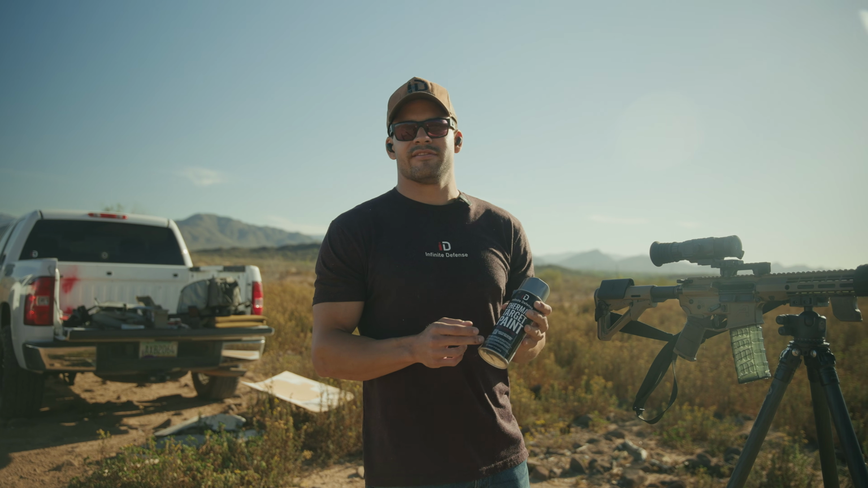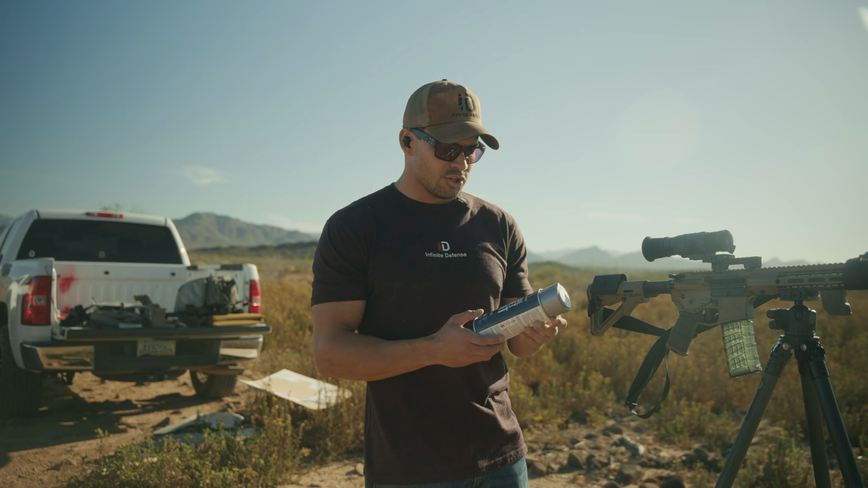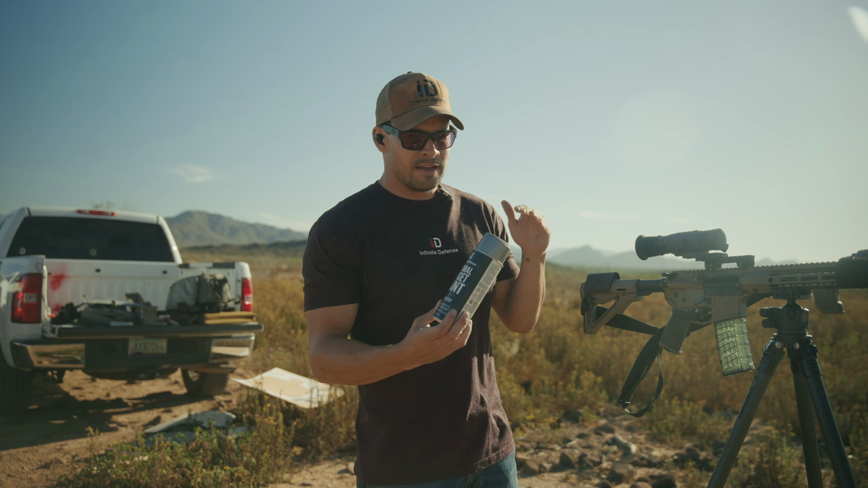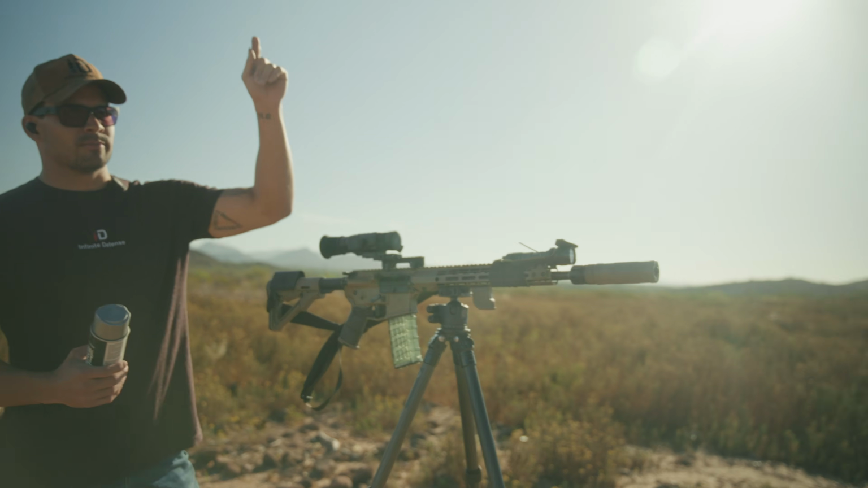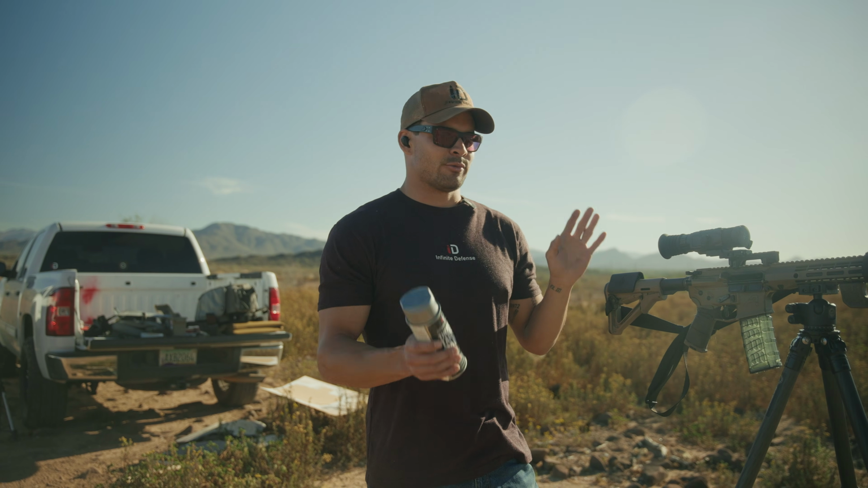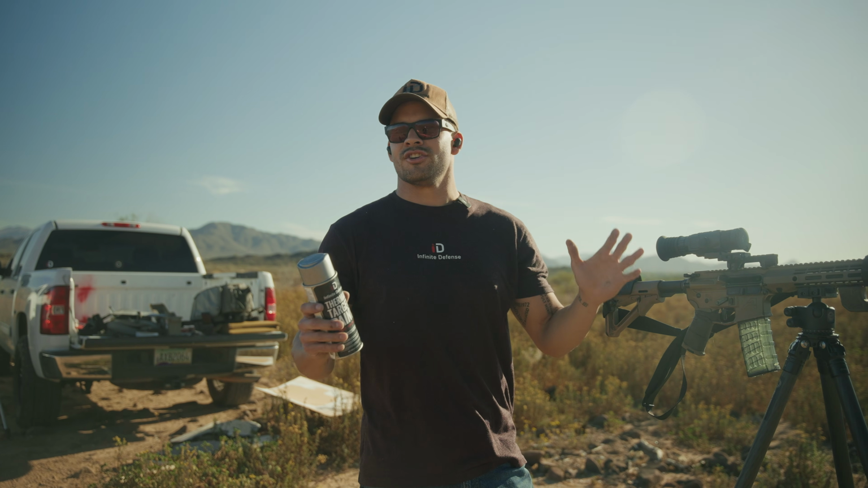And it doesn't just work with Infinity targets, it works with cardboard targets, paper targets, steel targets. So essentially you can turn anything into a thermal target to sight in your thermal optic. But we might as well start off with a little comparison test. We're going to shoot some cardboard, some steel, some Infinity targets that are not painted yet. Then we're going to run downrange, paint them up, and take some more shots on target and show you exactly what I'm talking about.